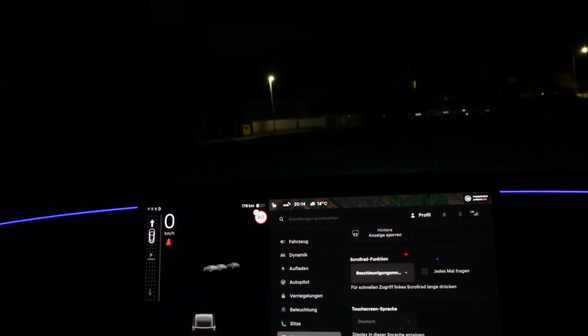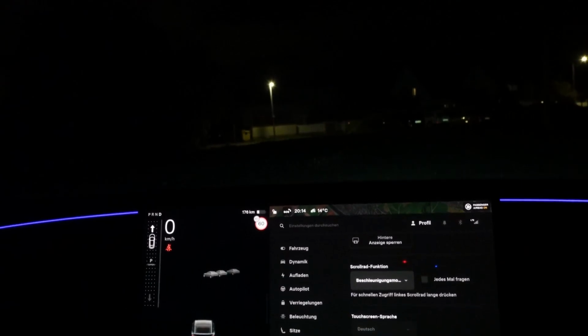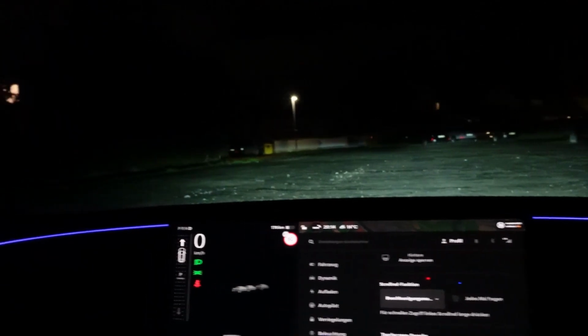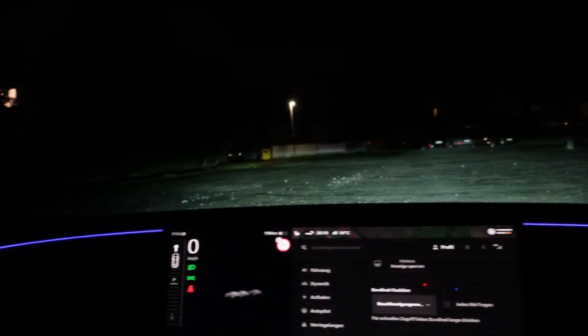Then I'd say, let's look outside and check out the light beam. I've now activated the lighting here. I'll turn it off again first so you can see what it looks like without lighting. And now we'll switch to the low beams. And that is, of course, I think, fantastically bright. A nice white.